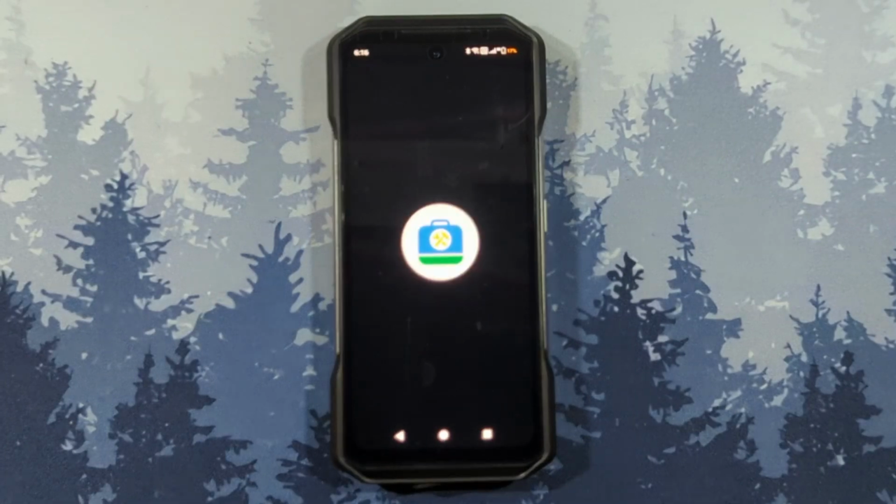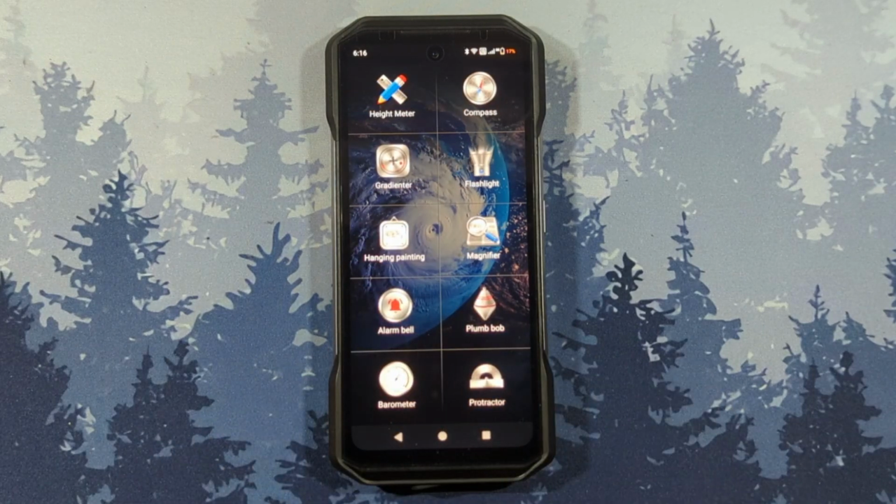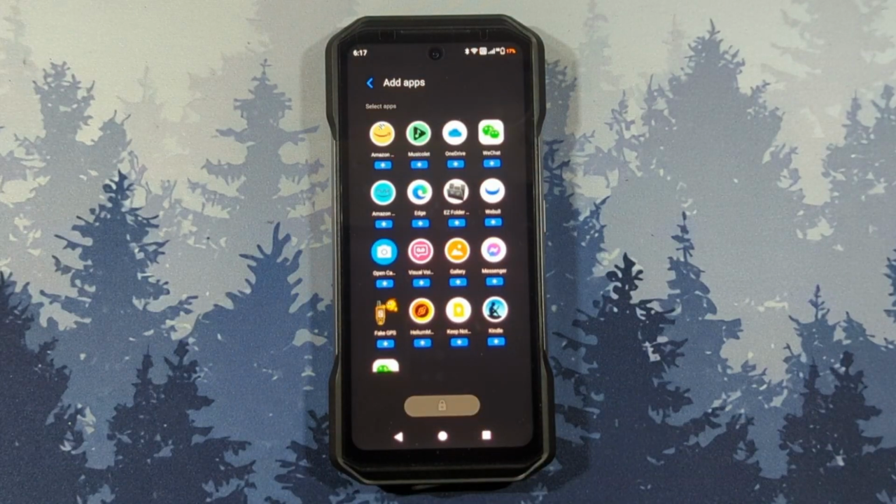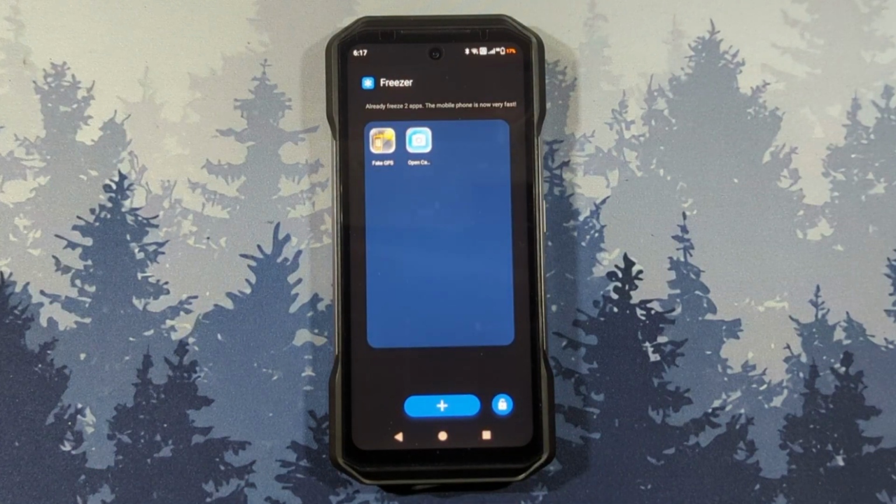Other interesting apps that came with this phone are an outdoor tools app with various measuring tools. And there is this app freezer that lets you disable non-system apps until you need to use them again.